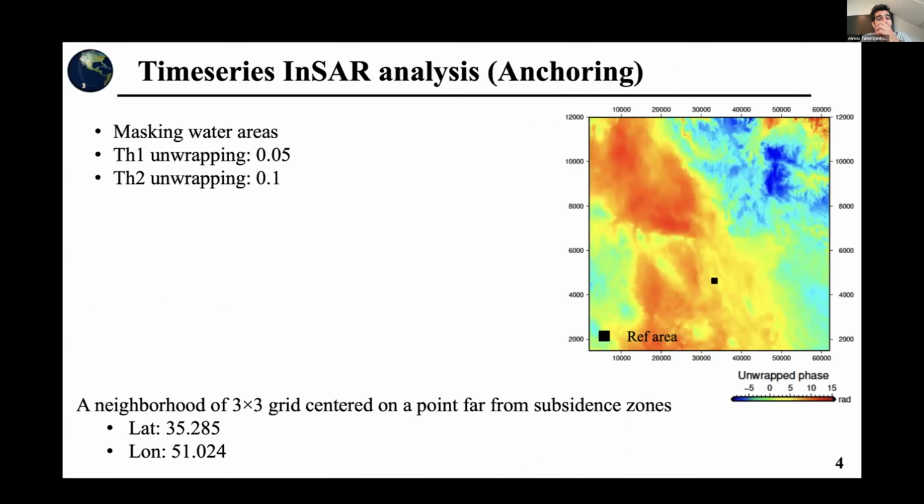Actually, I did the unwrapping using two different thresholds for the snaphu.conf. The first one I selected 0.05, and the second one as 0.1. And also one thing that I did notice was that most other software, maybe they are using, let's say, a reference area as the 0 point in order to anchor the unwrapped interferograms to the ground.